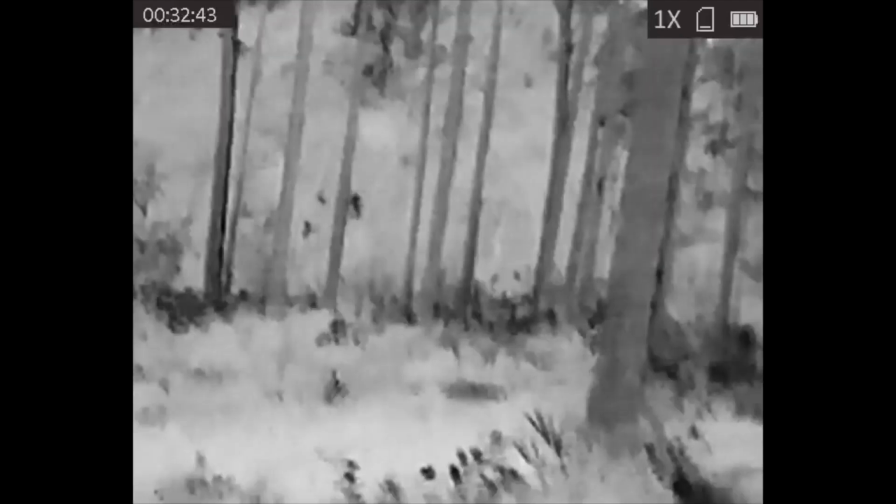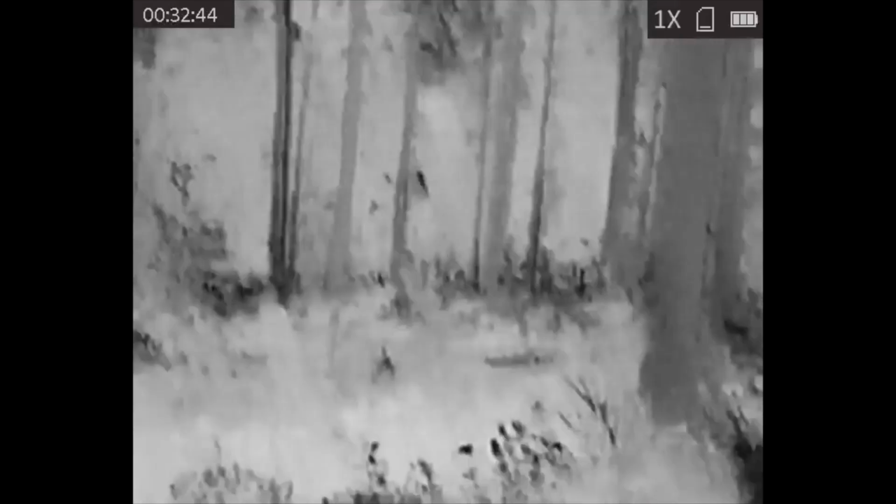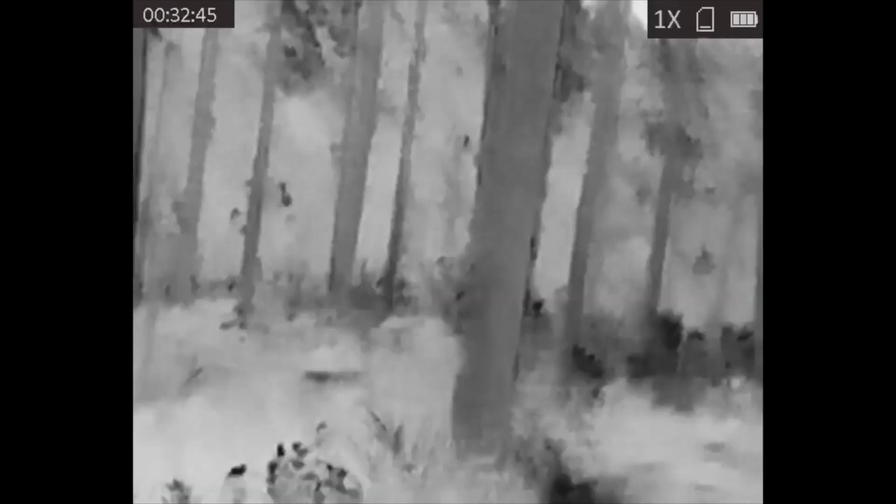Okay, these last couple minutes of video here, I'm just going to let it play. This is as we're starting to walk off and head back to where we were going to get the game cameras. So I'll just leave this and let you watch it, and I'm just panning a little bit as we're walking off, and you can look at it and see what you see.